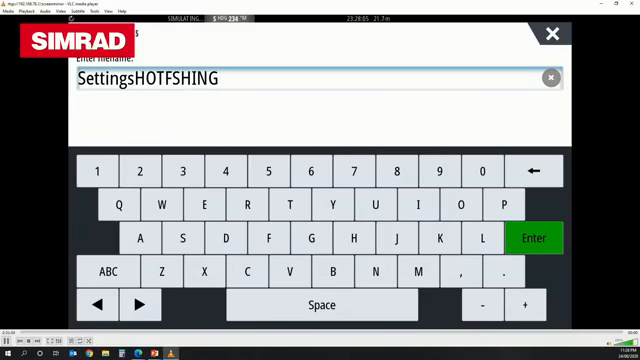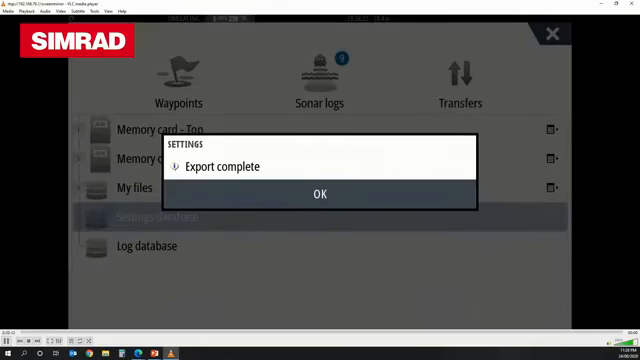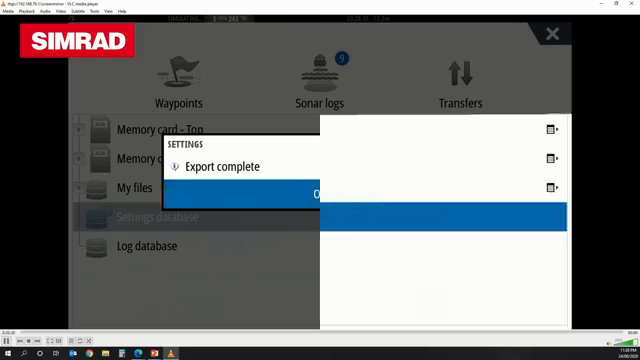Number 1. Cool. And what that's done now is saved everything that I've got currently configured on my machine to that settings area. I guess the good part about that is I can come back at a later date to recover that if I want to, or take a look at it. And you'll see there it says exported complete. You can save it to a memory card as well if you want to take it away with you. In fact, there's a number of Coast Guard units and volunteer marine rescue guys that each skipper will have their own configuration that they save.